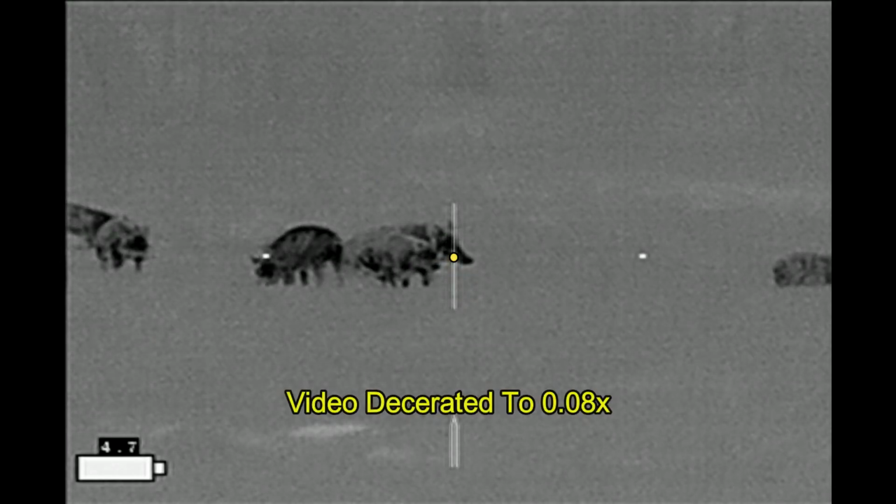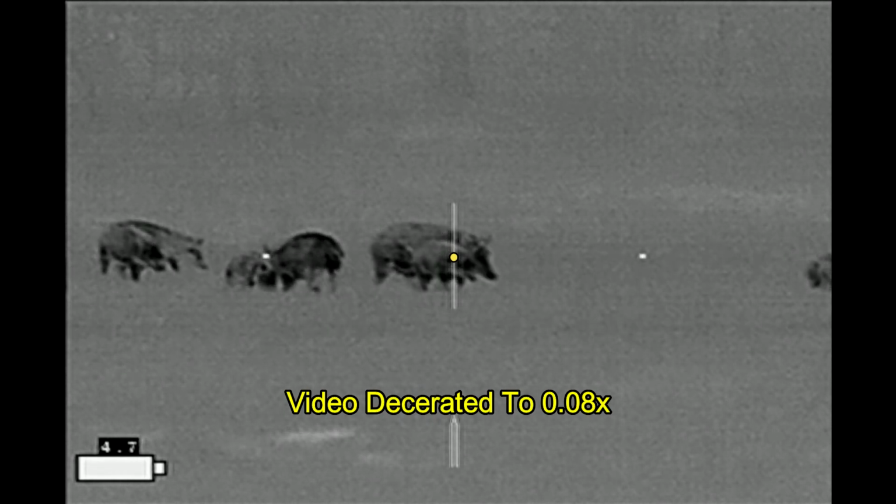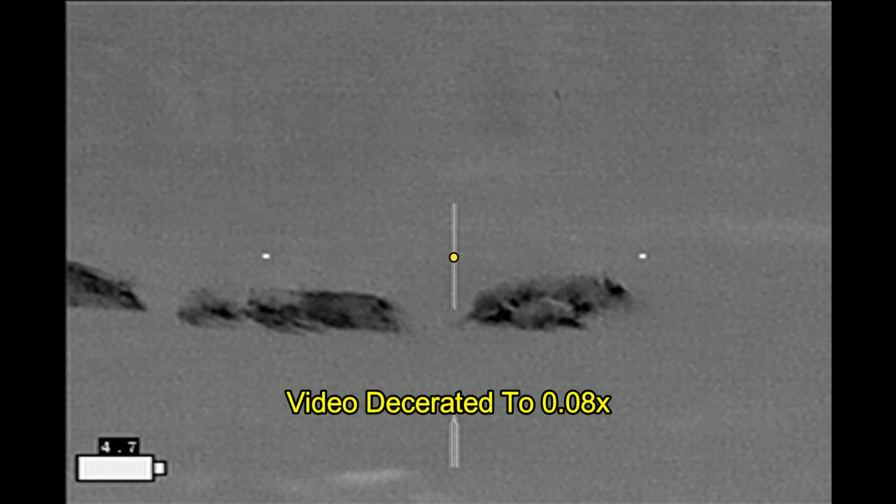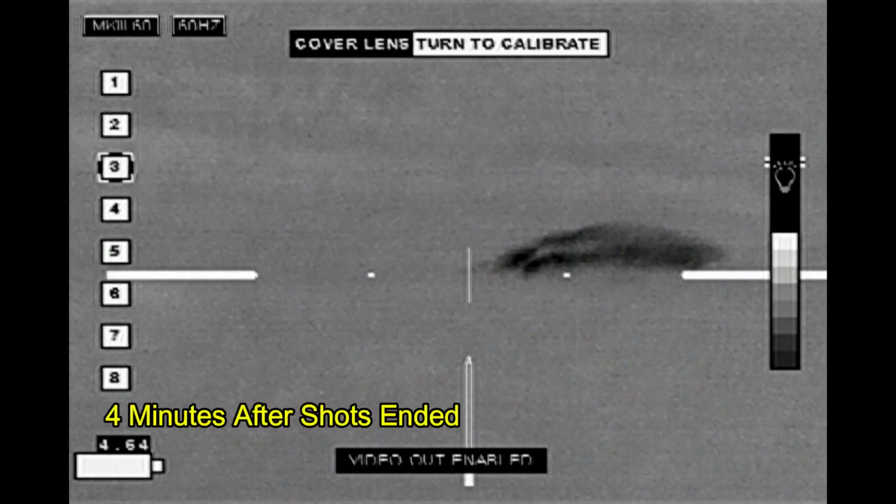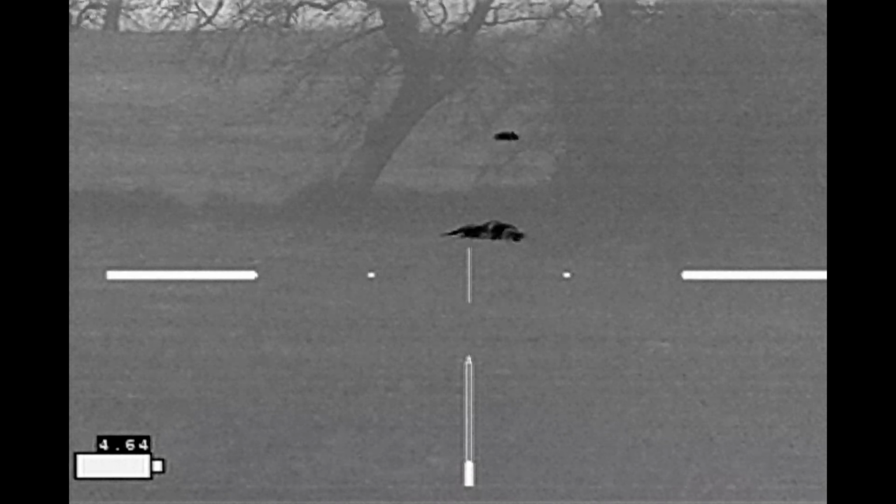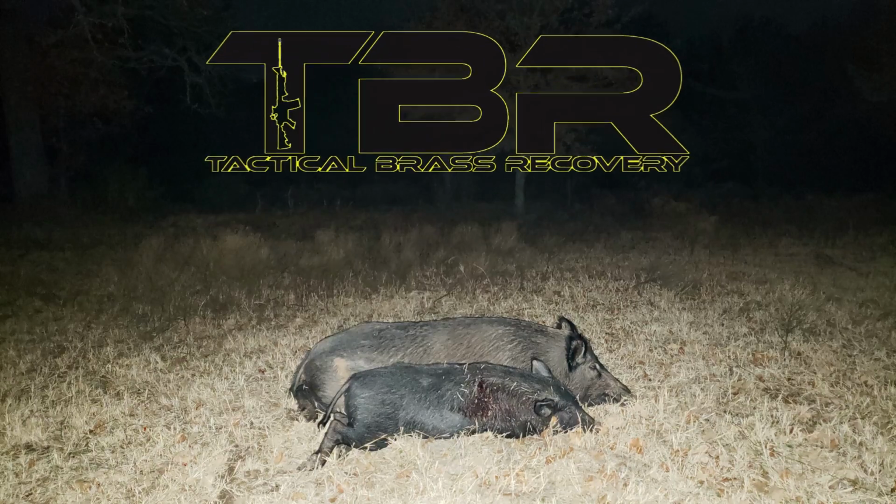Here's that sequence again in super slow motion. Watch carefully. And there the bullet goes into the air, and the big sow takes off down into the ravine. A few minutes later, I'm doing my walk up. There's the first hog that's down. There's the second and third hogs that are down. And somewhere between checking on the first hog and going to the second, the third hog disappeared.